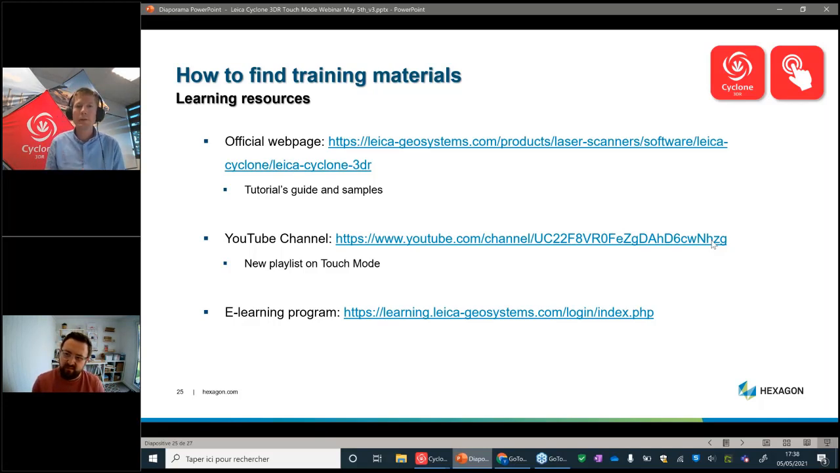If you need to practice touch mode, we have our beginner's guide that you can find on our official web page, and all the samples for basic tutorials, but also advanced tutorials, and touch mode is part of the beginner's guide.